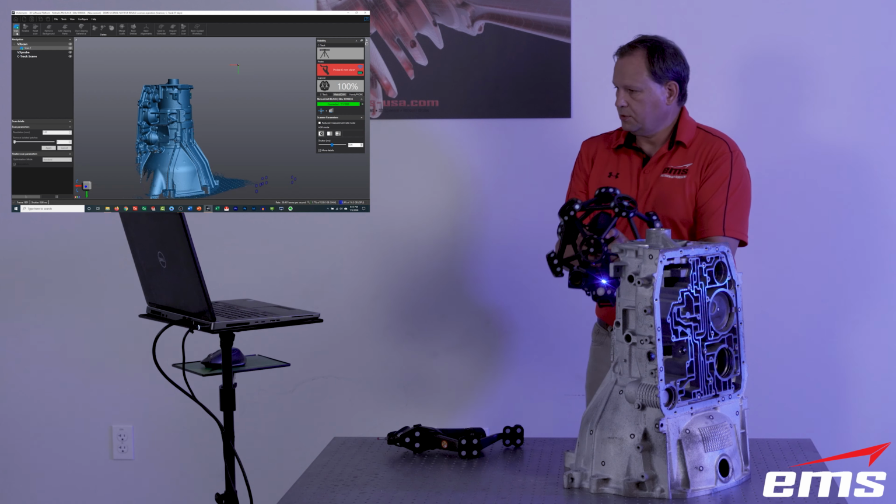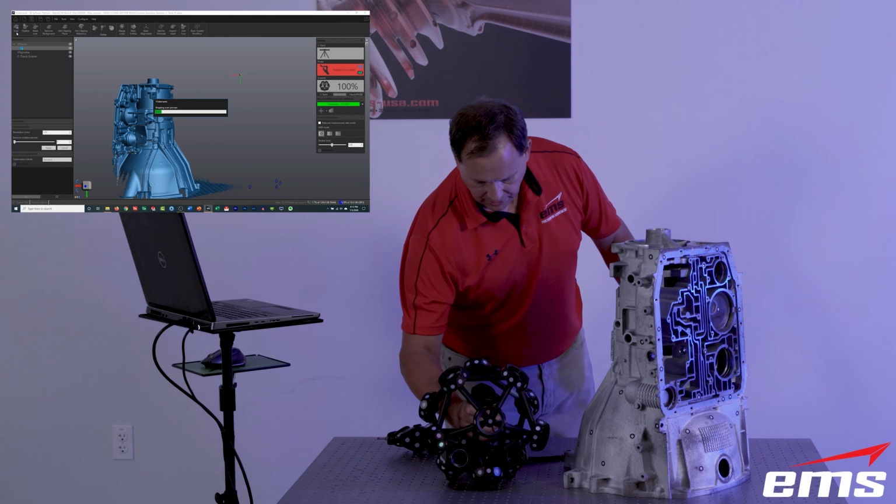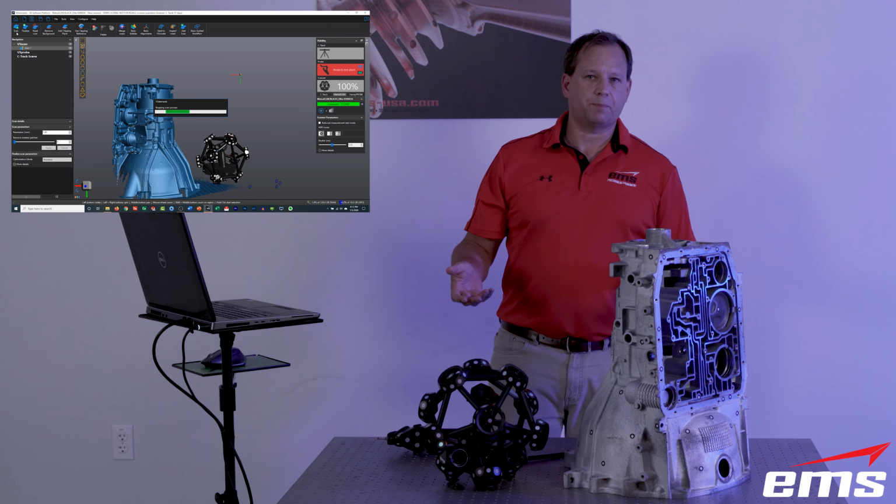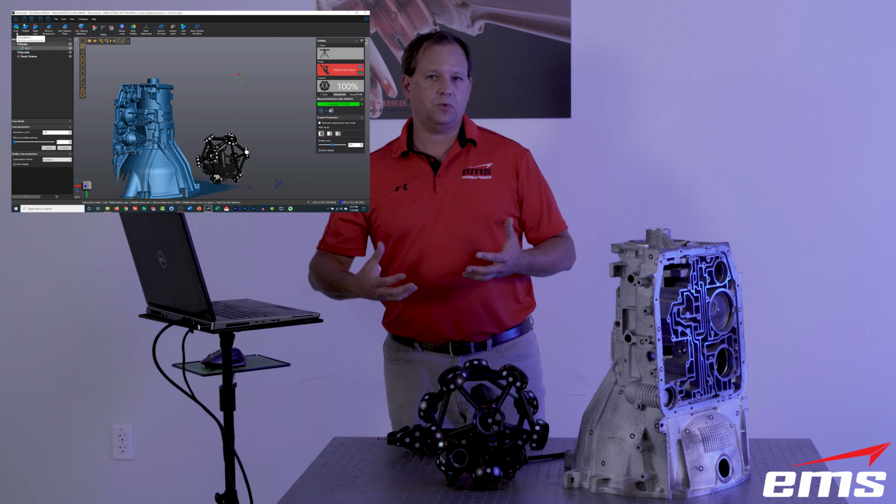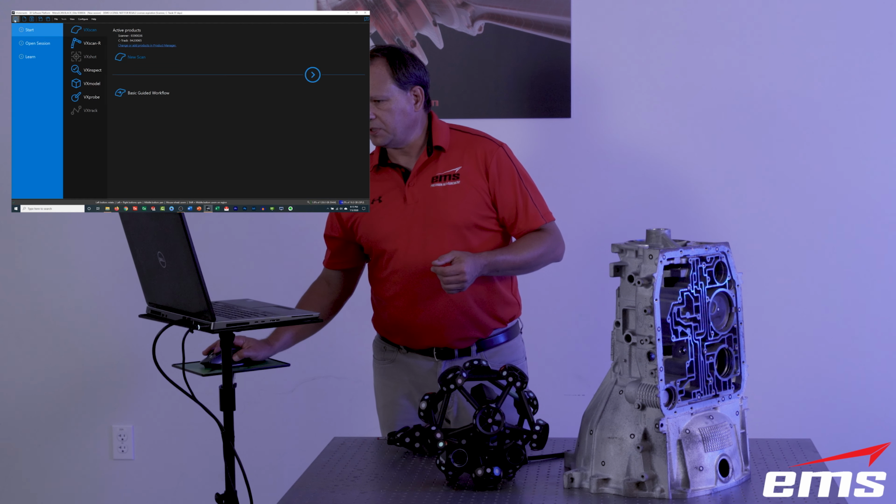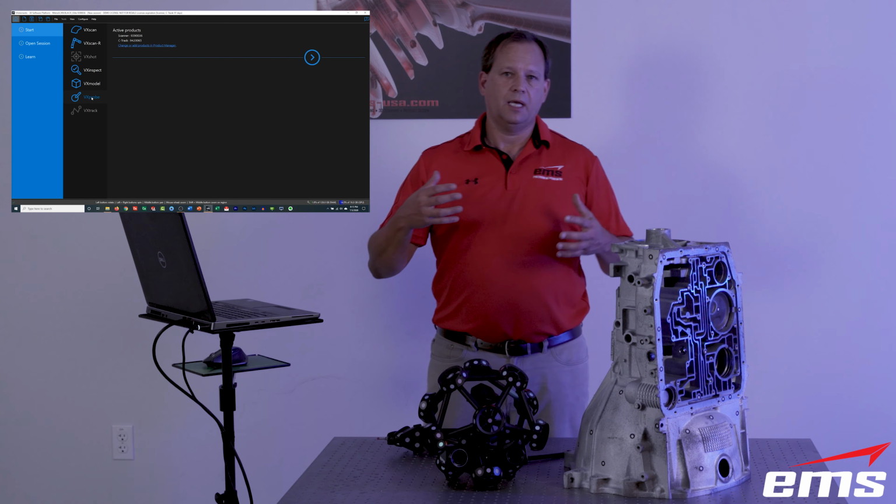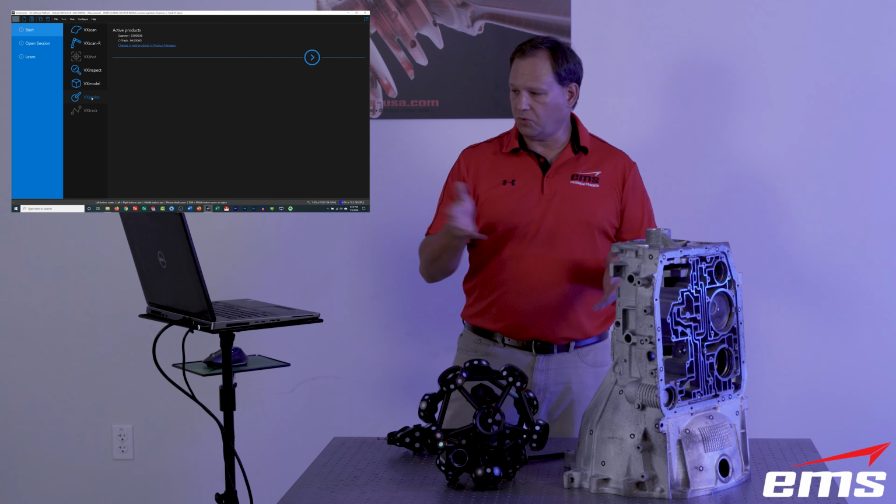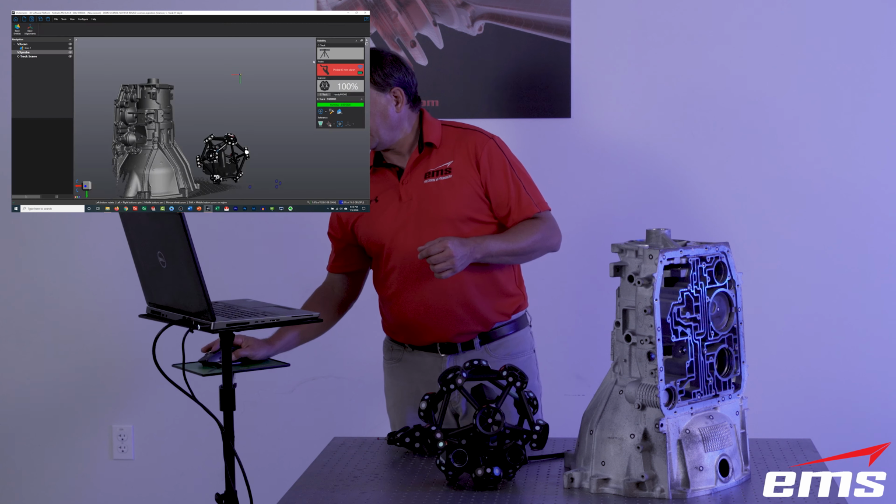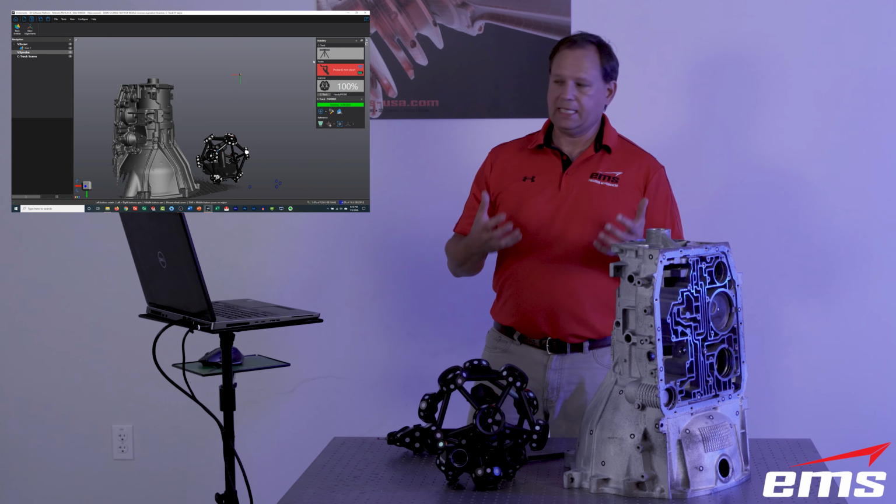Okay, so let's stop scanning for a second, and we're going to hold to stop. And now we want to switch over to probing, okay? And whether you're doing inspection or reverse engineering, this process really doesn't change. We just come in here. In this case, we're going to tell it to probe. So whether you're using specific inspection software or the VX Element software or VX Inspect, you can go back and forth between probing and scanning at any time.